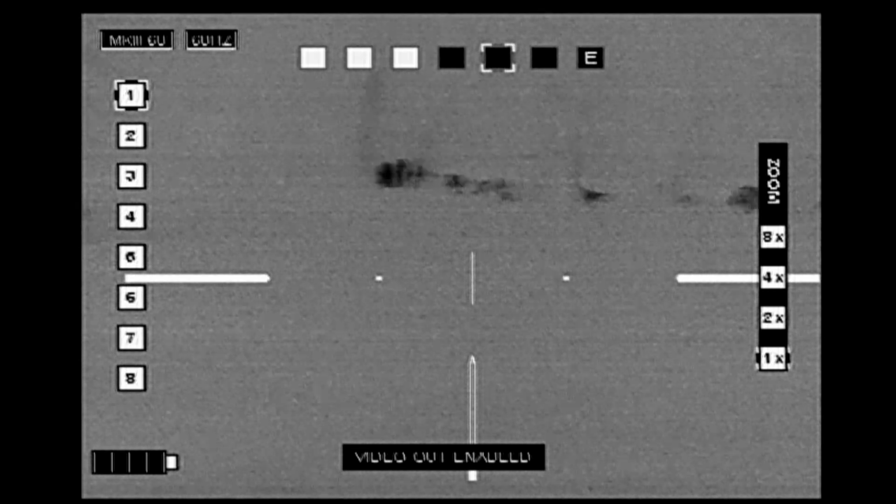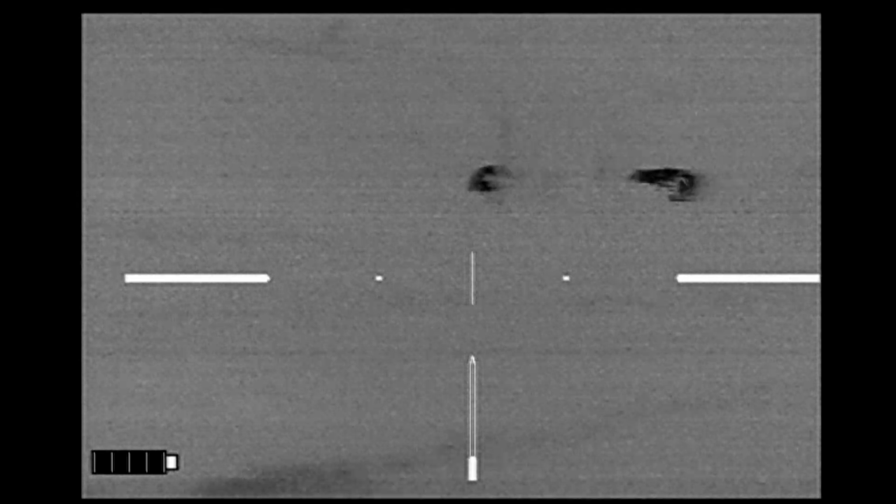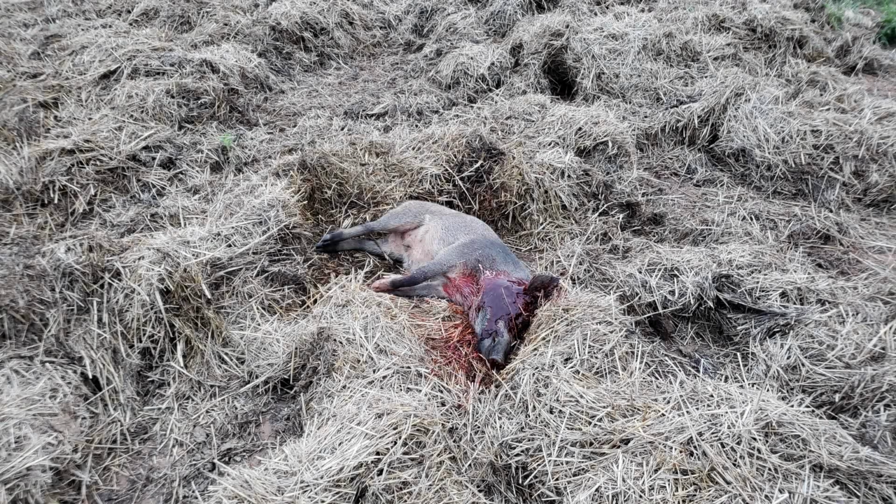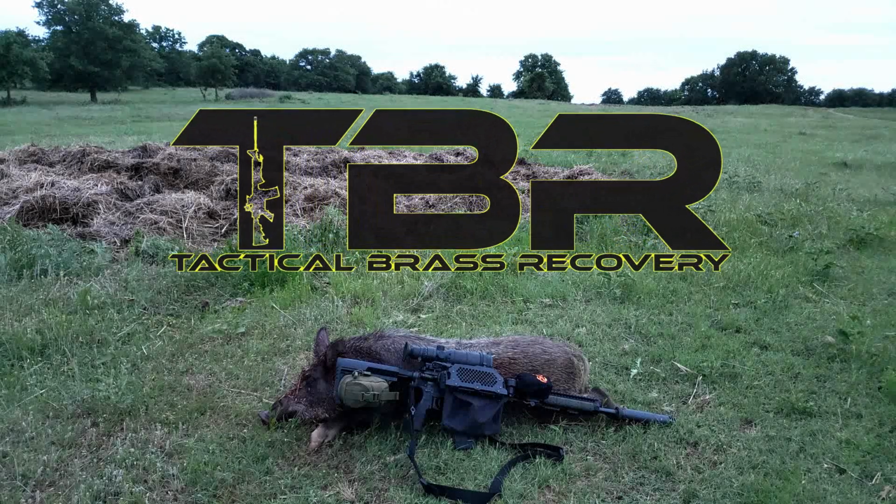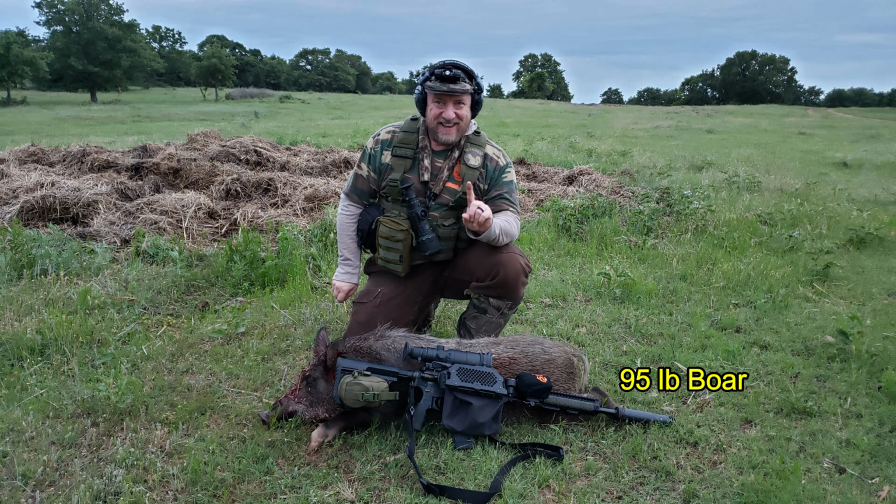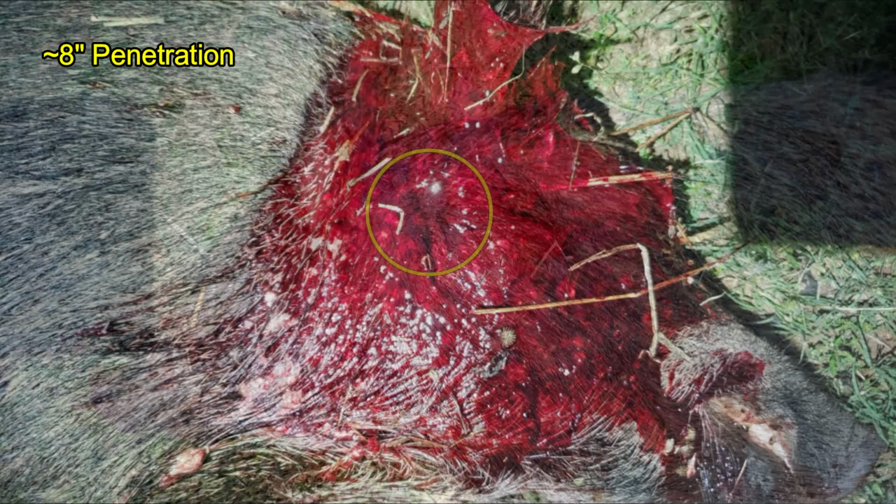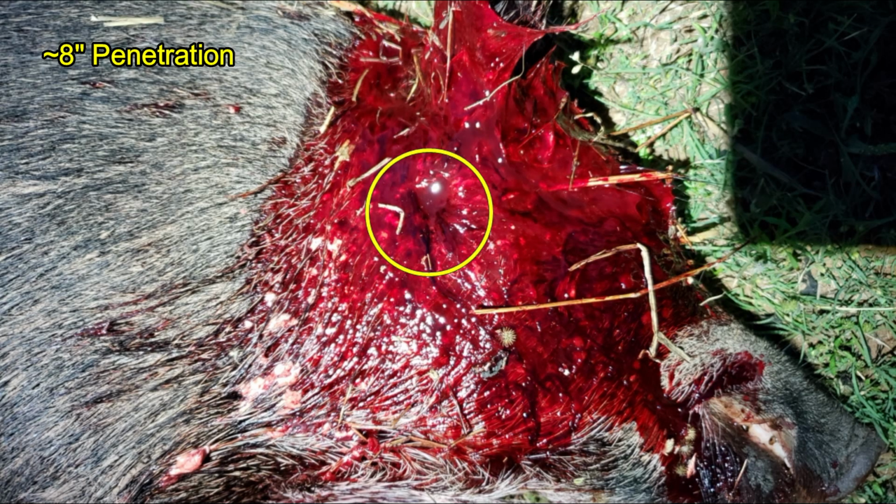As I top the hill, here are the rest of the cattle. So it's probably good I didn't do any more follow-up shots. So here's my boar down in the hay. Brass Catcher by Tactical Brass Recovery. He came in at 95 pounds and was the first hog of the night. The shot entered here on the shoulder, crossed over, and then exited out on the opposite side just behind the head, going through the cervical vertebrae, leaving a large hole.